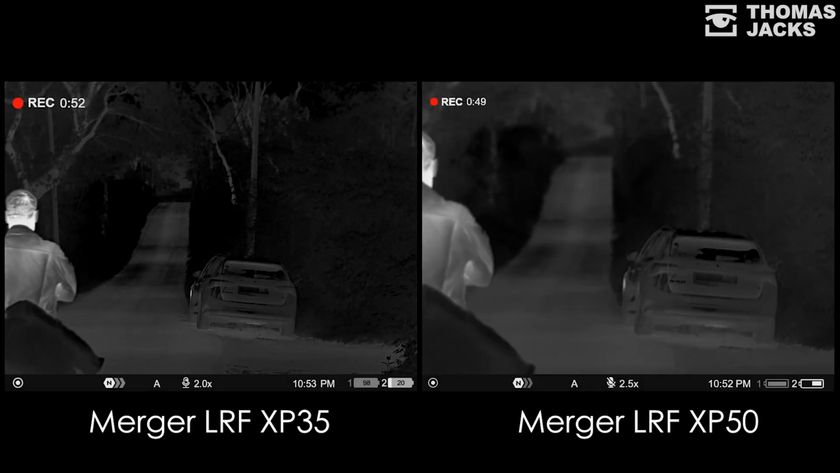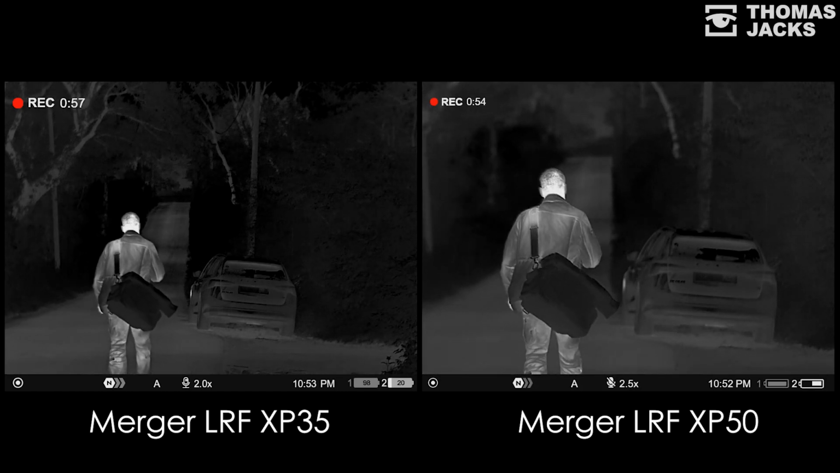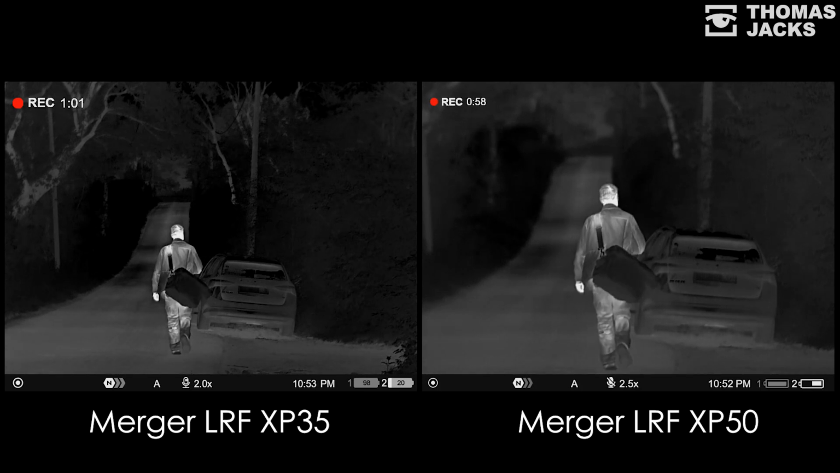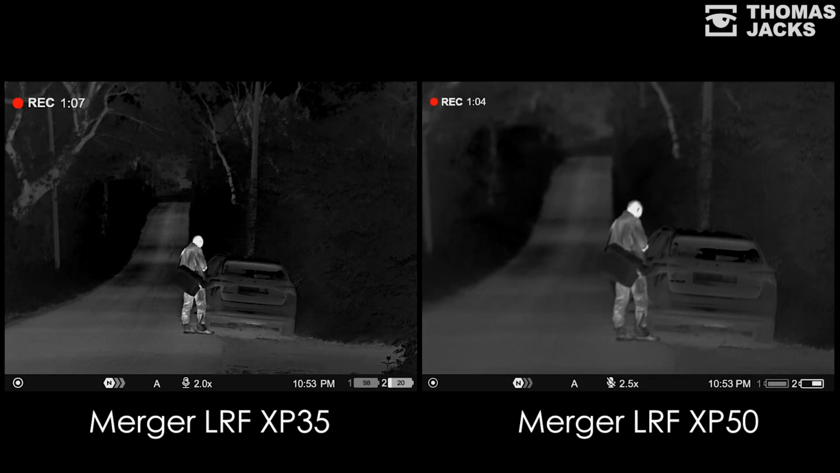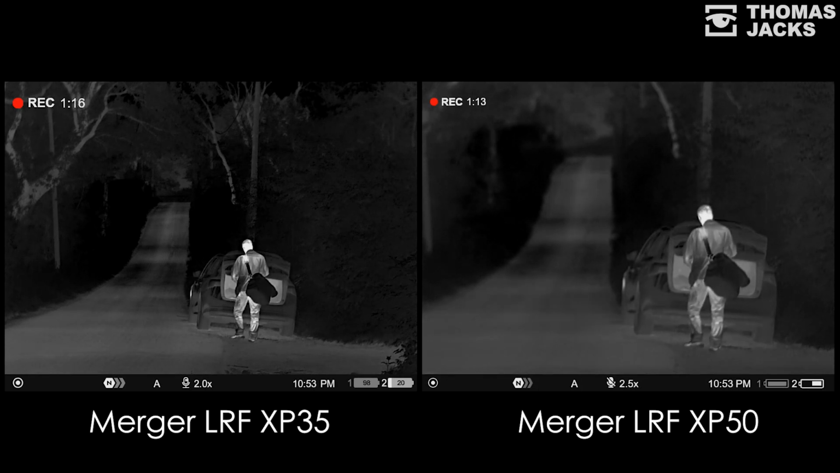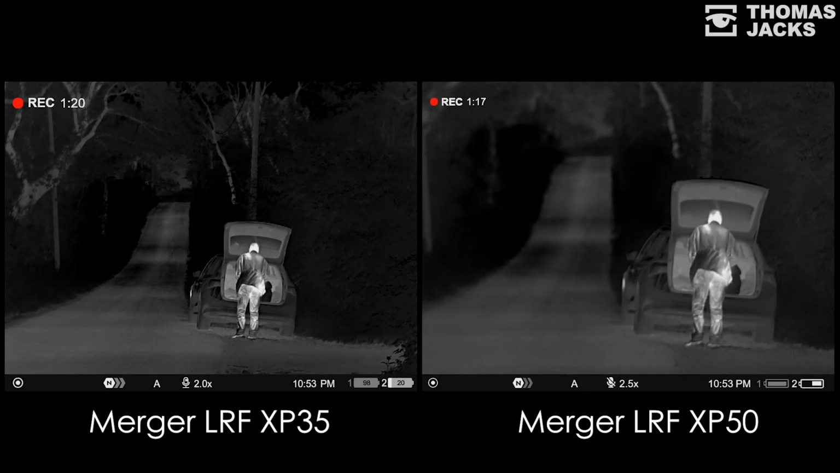So that's what the Merger LRF XP35 and Merger LRF XP50 can do. If you're after a wider field of view and a longer depth of field, ideal for surveying and closer range observation, maybe opt for the XP35. If you want a more powerful base magnification to give you more detail and even more confidence in identification, or for observation at longer ranges, then opt for the XP50.